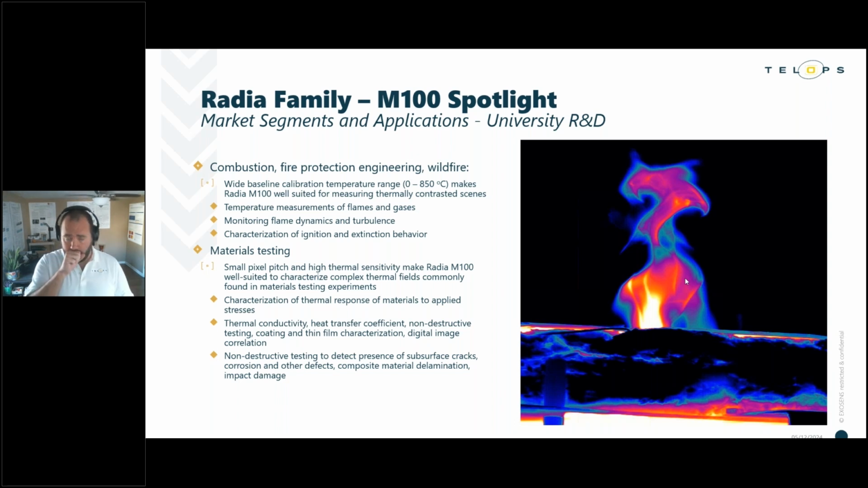That's because the M100 detector has a very high tolerance for saturation, in part due to that restricted 3.6 to 4.2 spectral band that we're using here. This performance characteristic allows us to offer that baseline calibration from 0 to 850 without using a neutral density filter. It really improves the performance of M100 over scenes that have very strong thermal contrast.